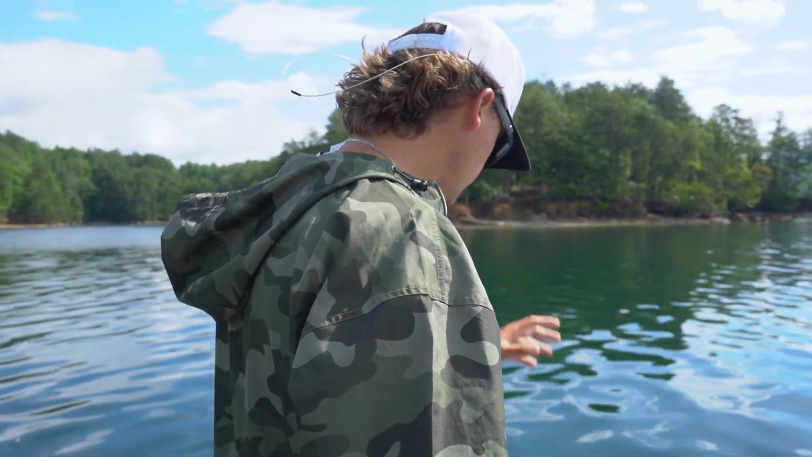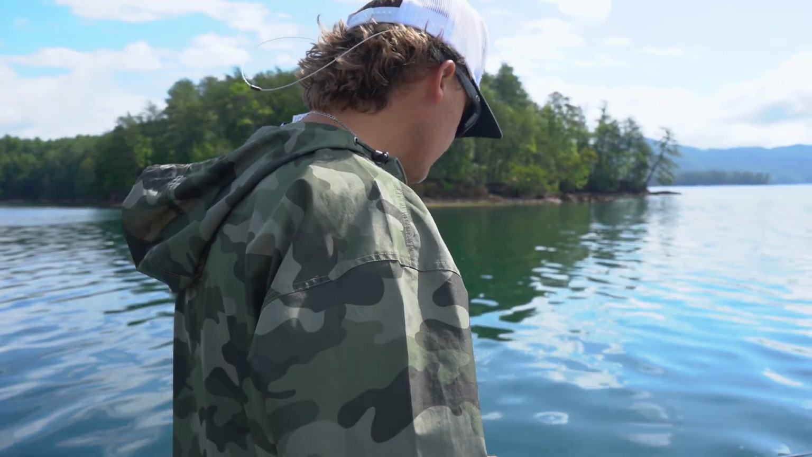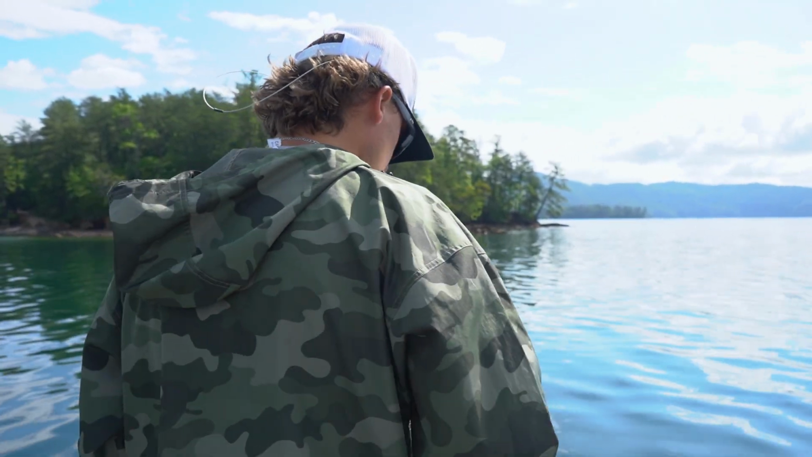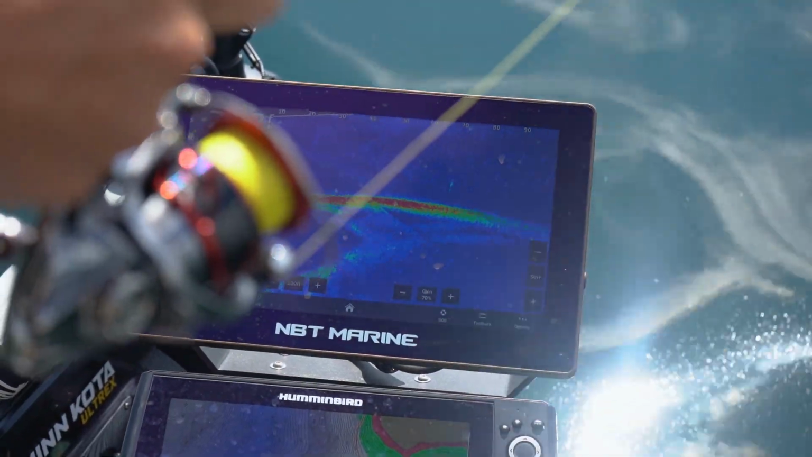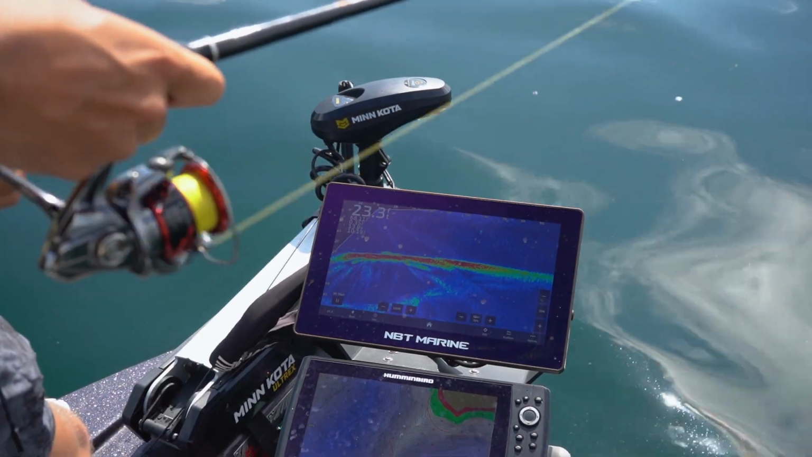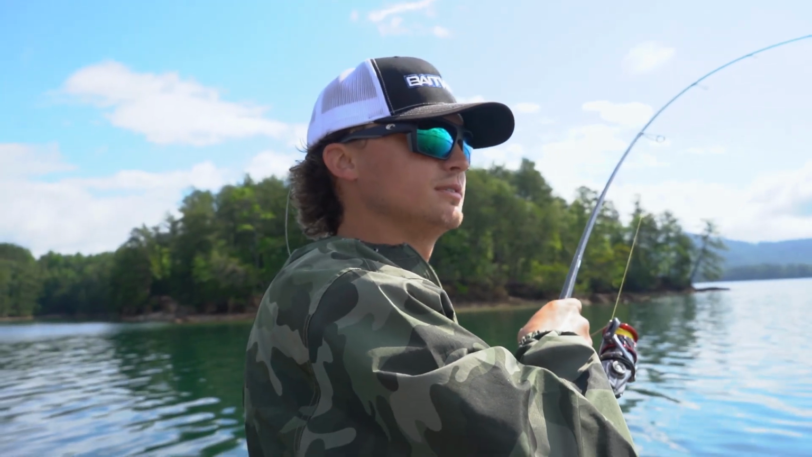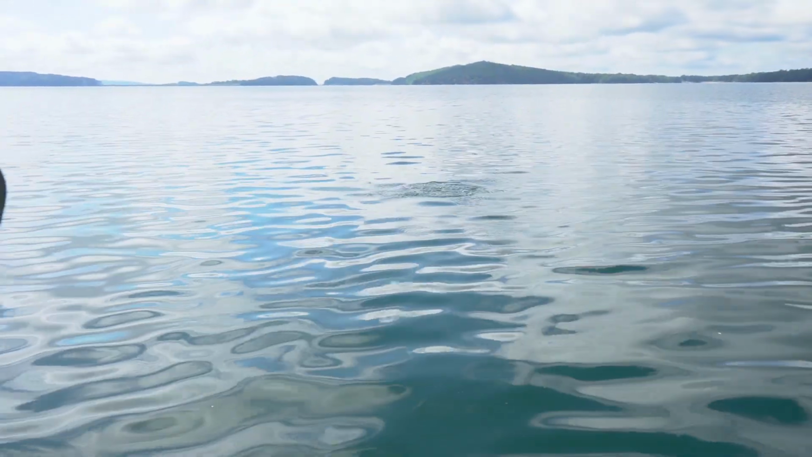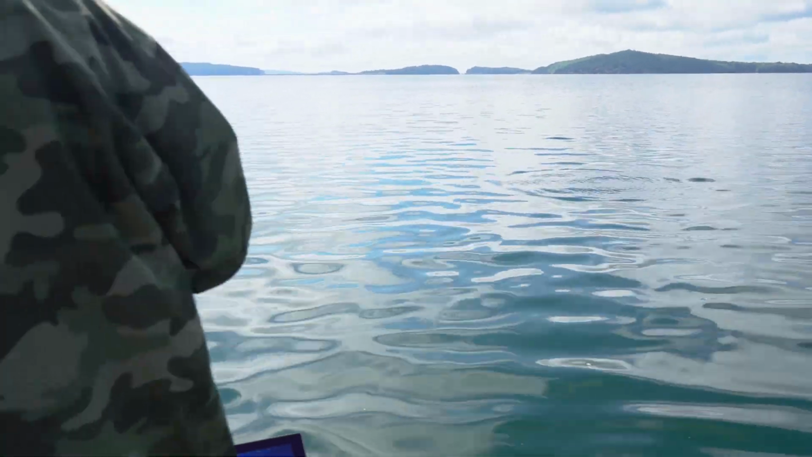On this hump, there's just plenty of fish roaming around. It's just trying to find the right ones that are set upright that you can catch. So you can see there's 2 fish right here, and my bait's going down to him right there, and he's coming up at it, and he's not. There's a big one. I'm gonna loosen my drag. Big old fish. That's awesome.